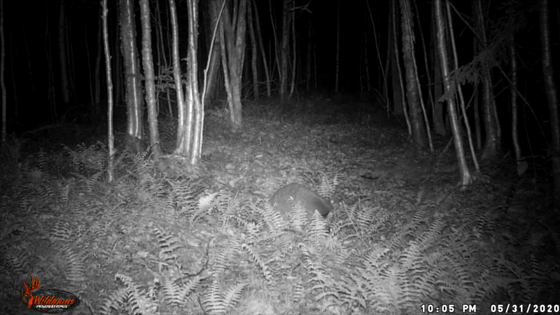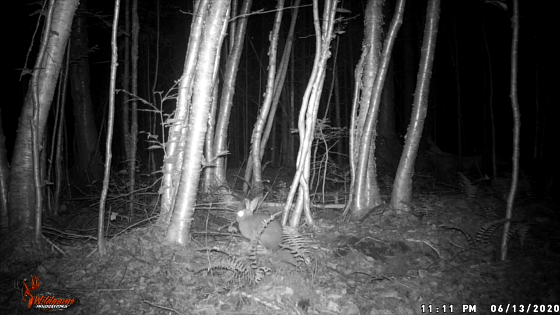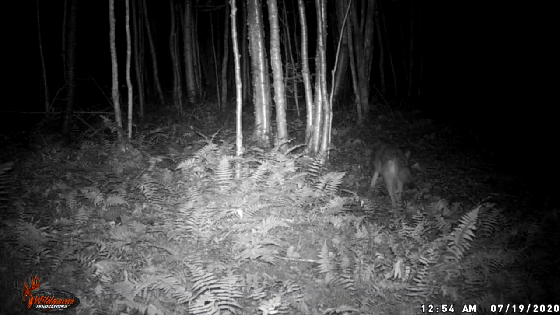Small game, like raccoons, bunny rabbits, just munching away on some leaves. It's always interesting to see the different wildlife and how they act in their natural habitat. I've had predators back there, like coyotes.